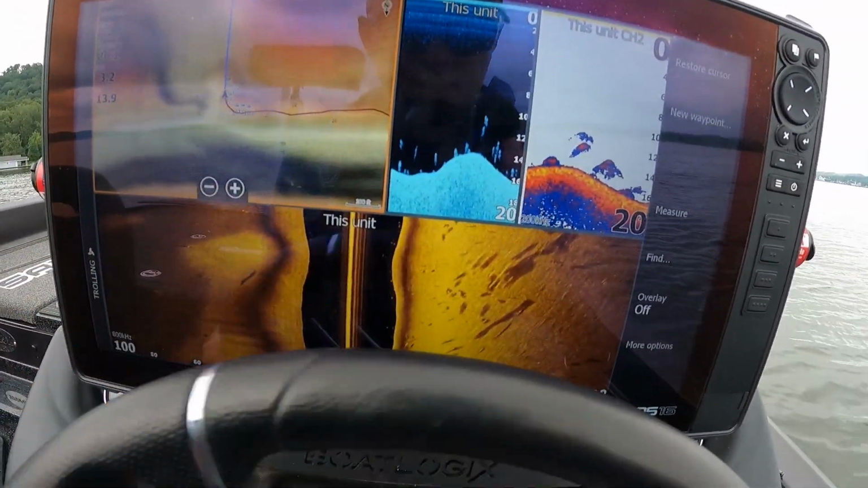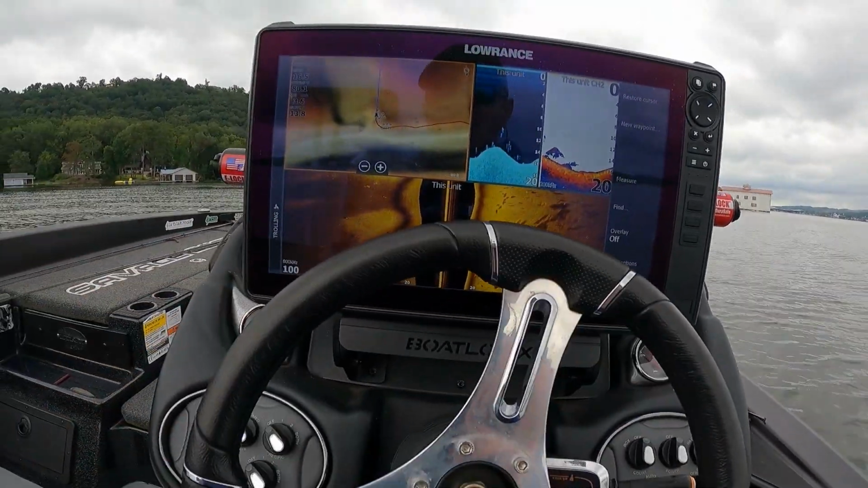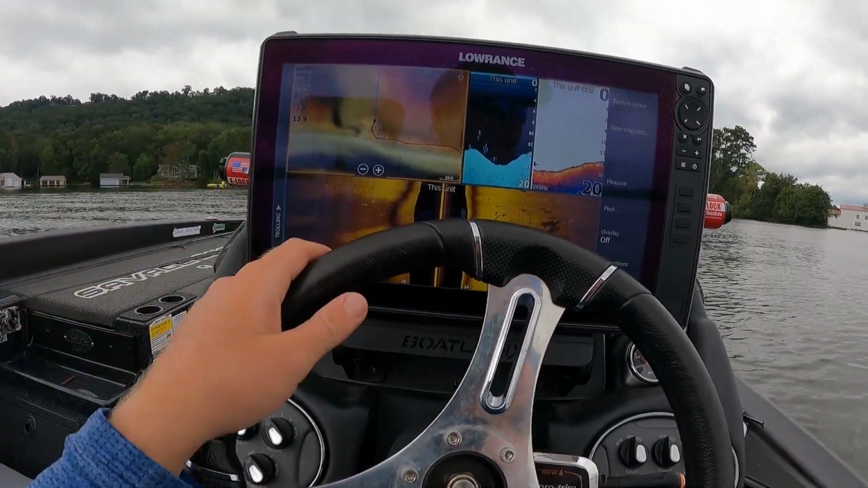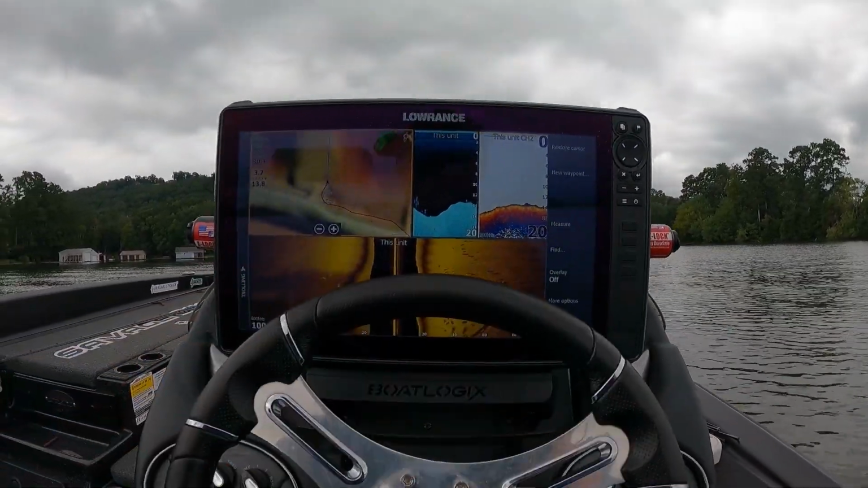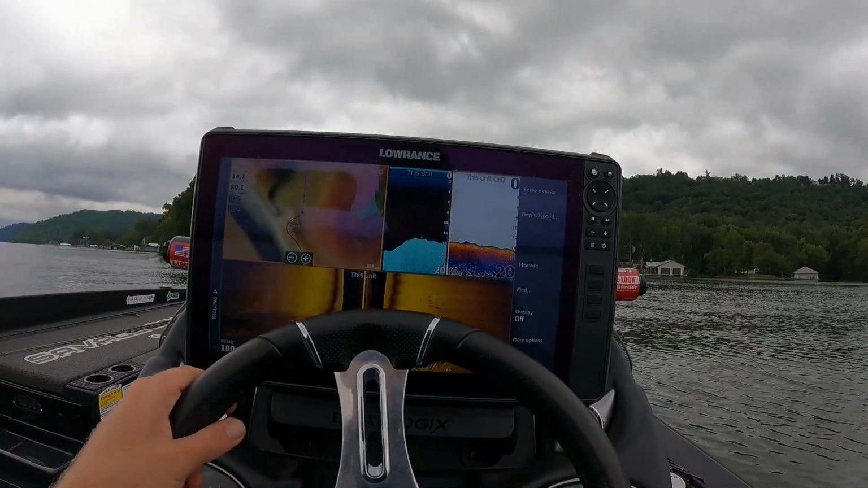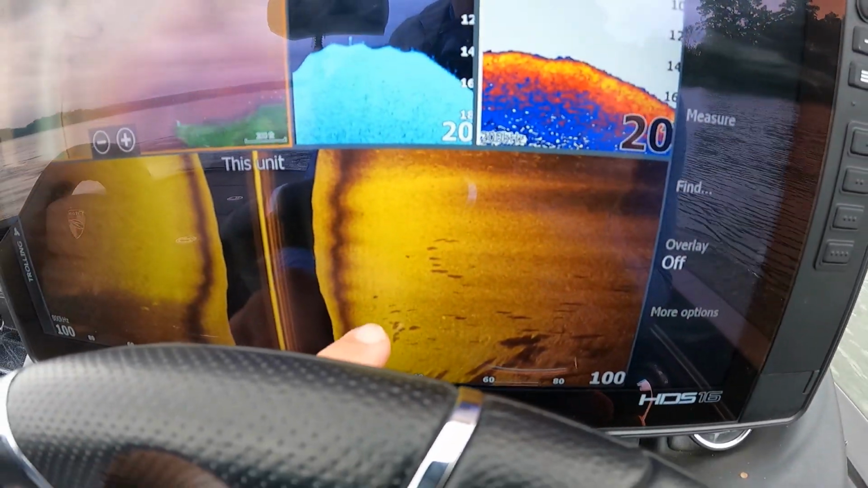Some of these are definitely bass though, but a good way to tell is you take a crankbait and you burn it through there, and believe it or not, your bait will deflect off these fish and your line will get covered in slime. If you've got a bunch of gooey, nasty slime on your line, then you know for a fact they're catfish or carp or buffalo or something of that nature down there. But that's what those big guys look like on the side imaging.